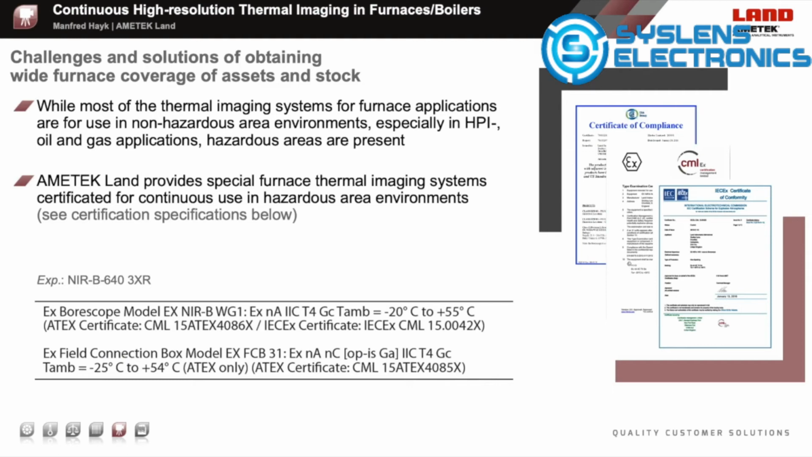To install a furnace camera system in this kind of application, a hazardous area certified camera system is necessary. The Nearby 643XR is a certified system to be used in global hazardous area applications. Get in contact with our engineering and sales team for more details.